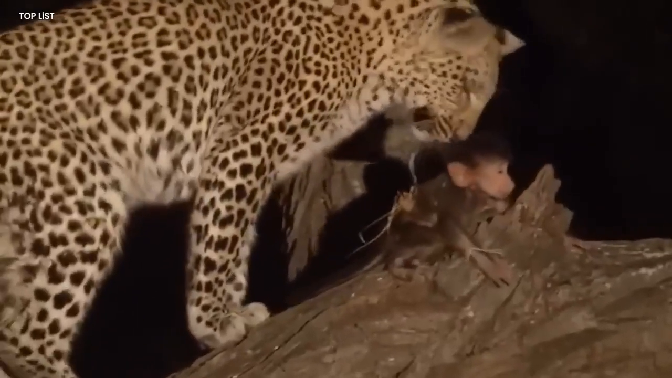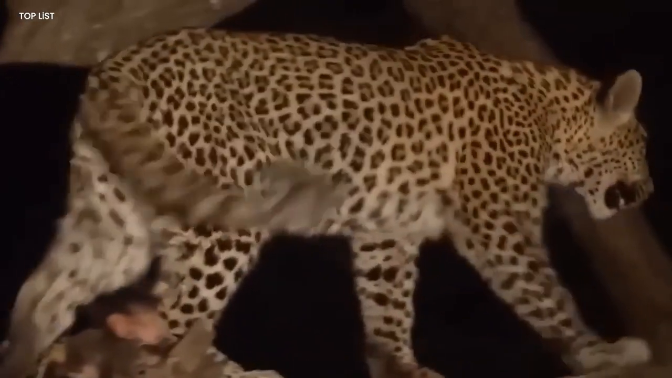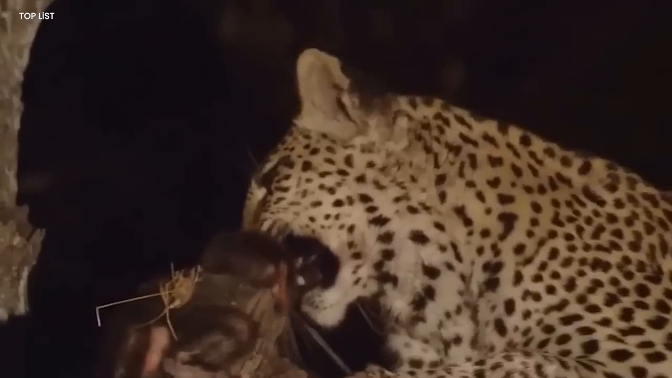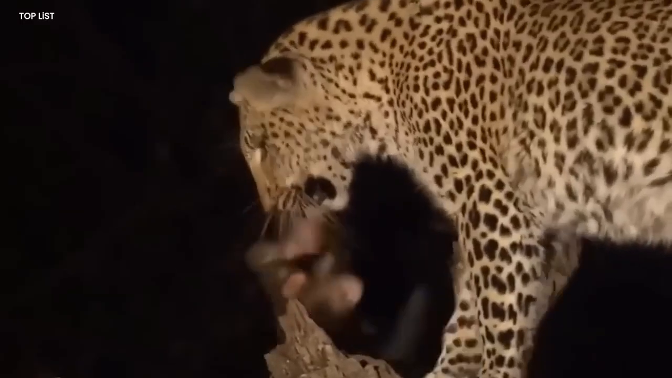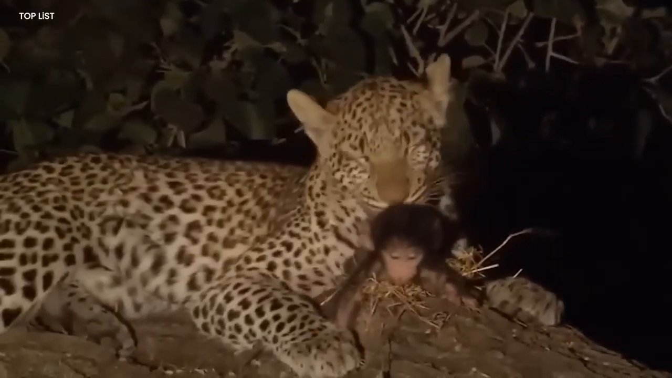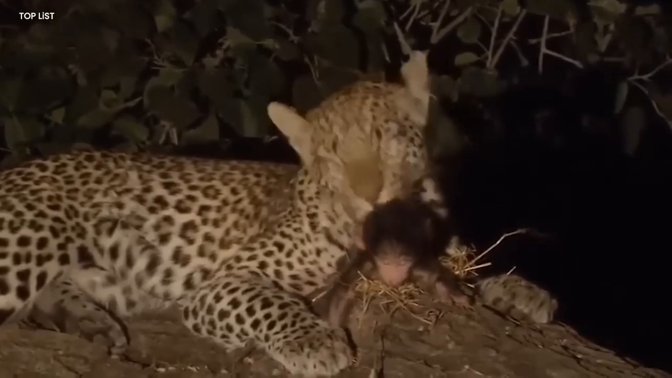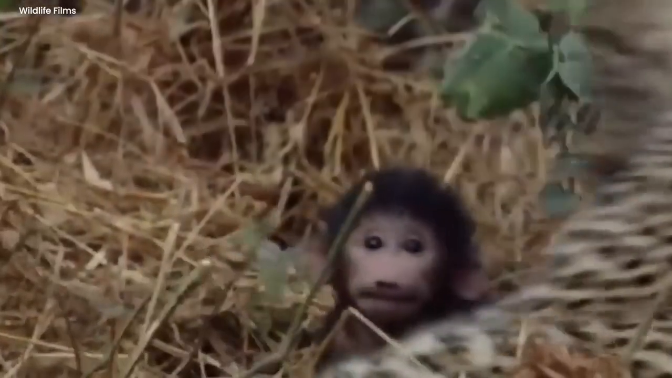A shared gasp echoed through the quiet leaves as the tiger, instead of acting like a hunter, went up the tree. What came next was a mysterious teamwork, a hunter holding his possible prey with unexpected gentleness. Against the green leaves, the tiger showed a strange kind of love, going beyond the usual role of who hunts and who is hunted. It felt like the jungle's magic, bringing together different animals in a captivating show of caring.